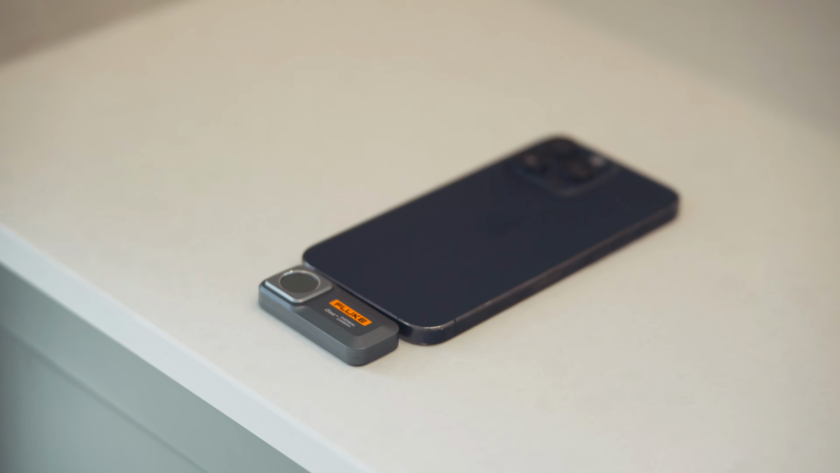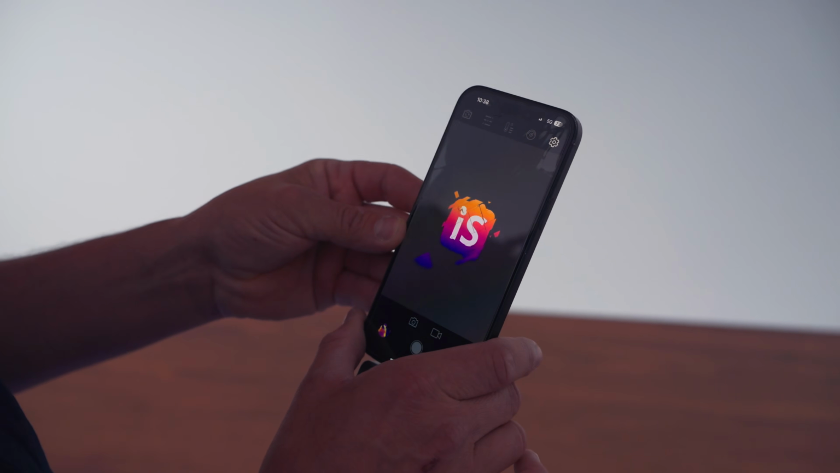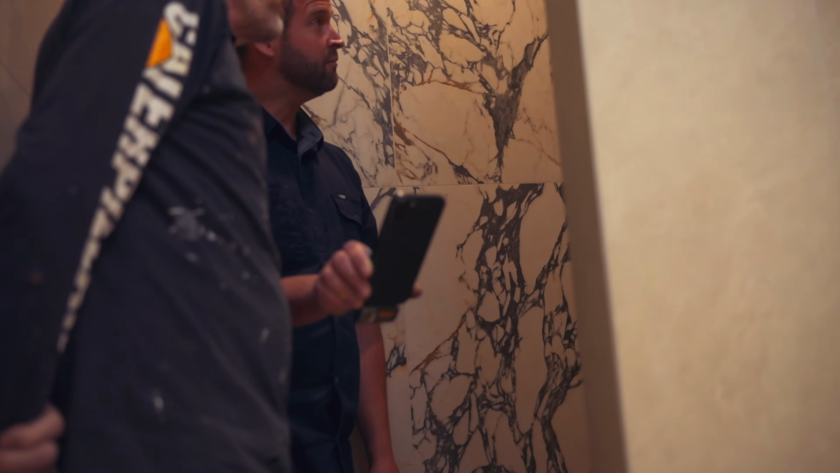What do you value when it comes to a thermal camera like this? Do you value the absolute accuracy, the ease of use, or a bit of both? A bit of both, really. It's very easy to use, literally plug and play. And do you find this is going to be a big time saver for you? It's definitely great for finding a potential issue before it becomes a problem.